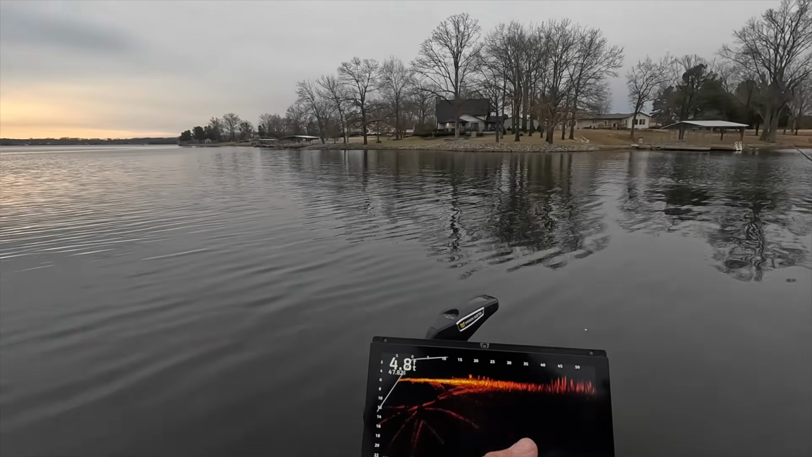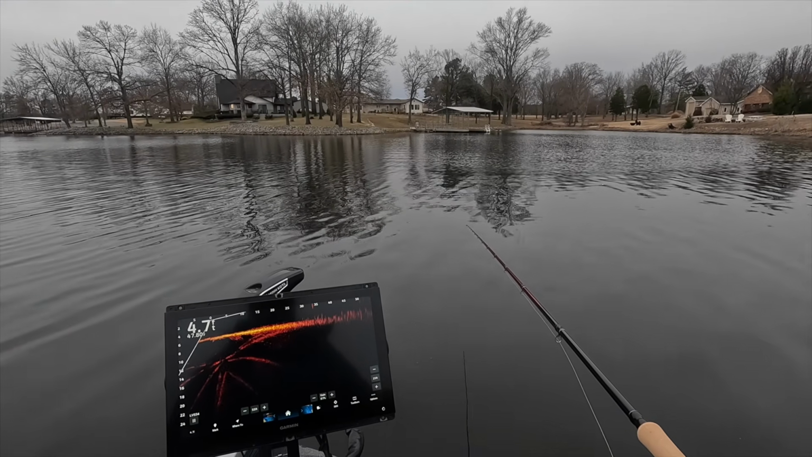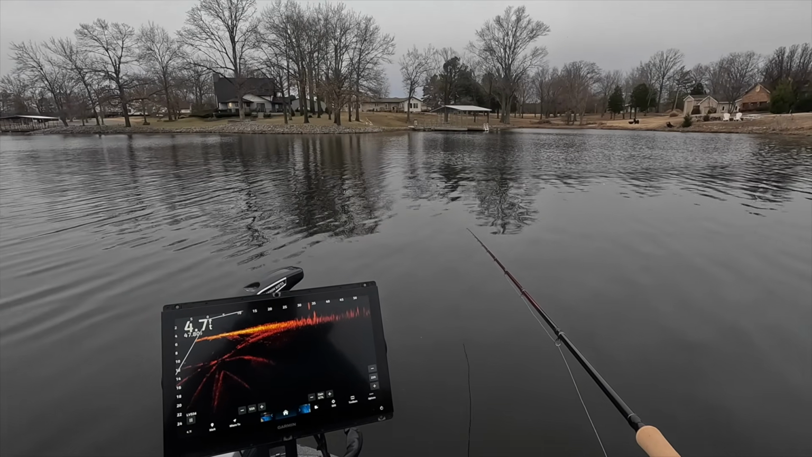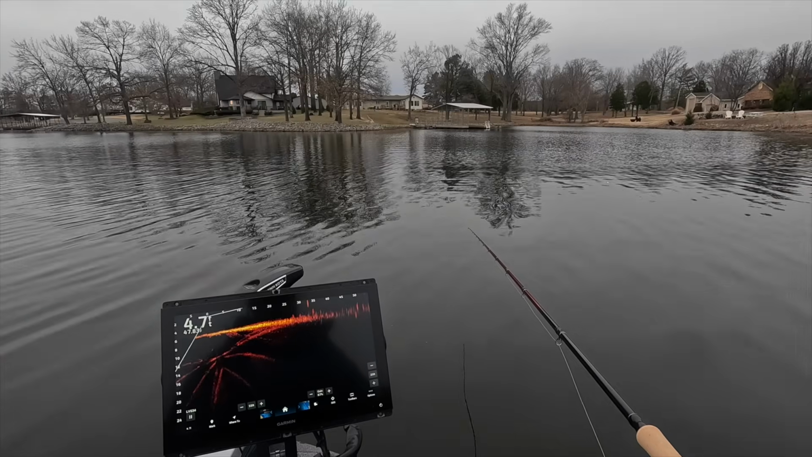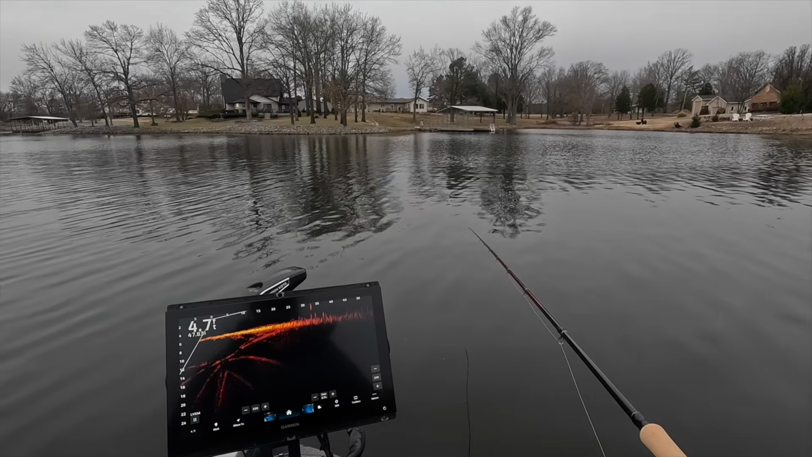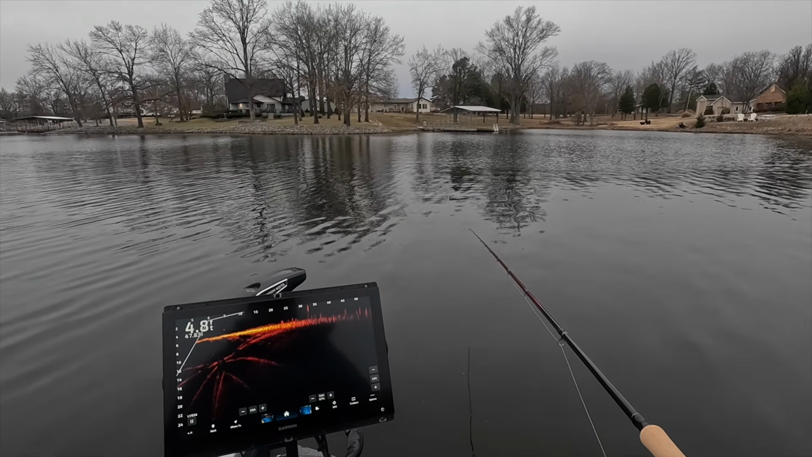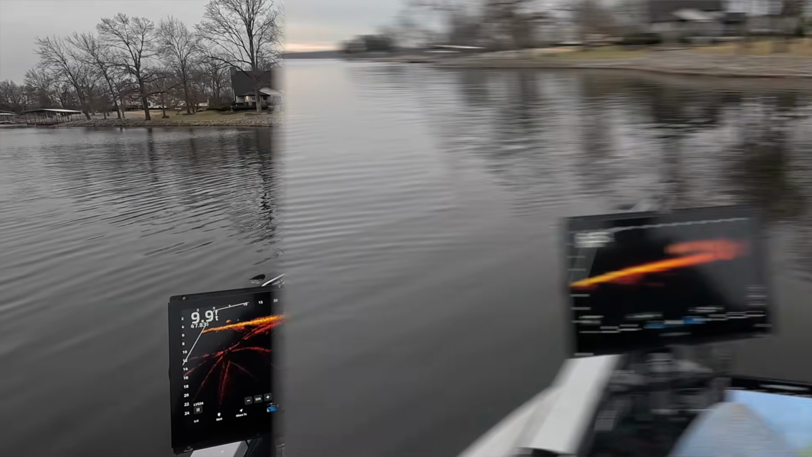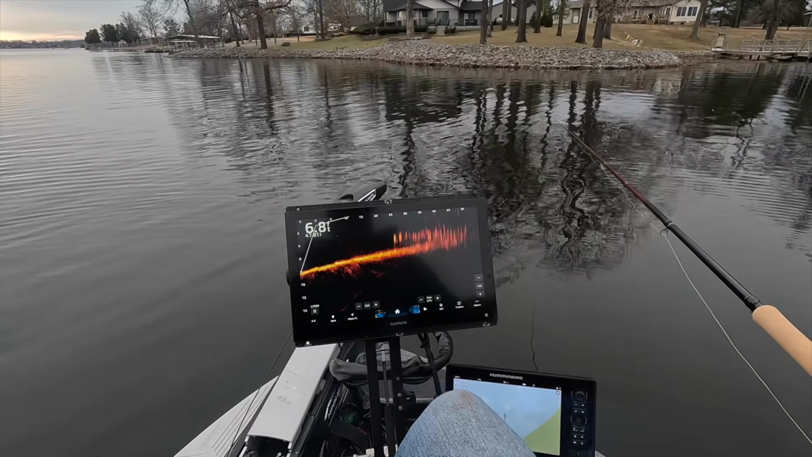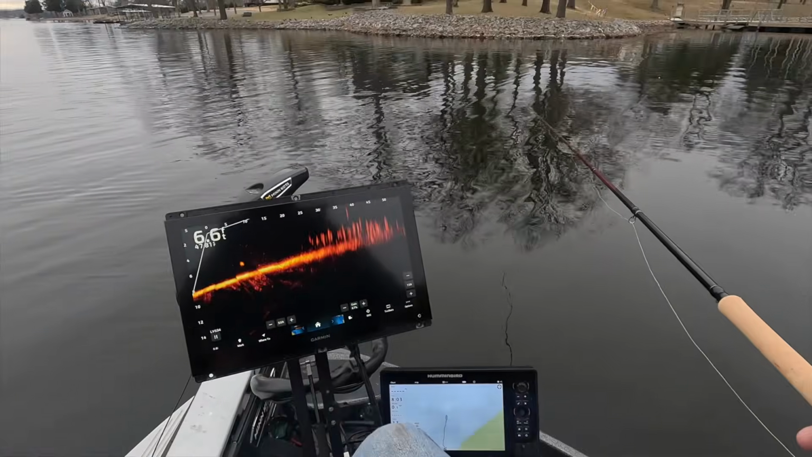Big throw. I will, like I said, watch the minnow on my screen sometimes, parts of it. I would say a majority of them though, I do not. I like to just watch the float. But I'm definitely keeping my screen on it a little bit, just to make sure that there's still action over there. These fish are moving around quite a bit, so it does change quite a bit. Look at those fish. Crazy amount of fish right there.